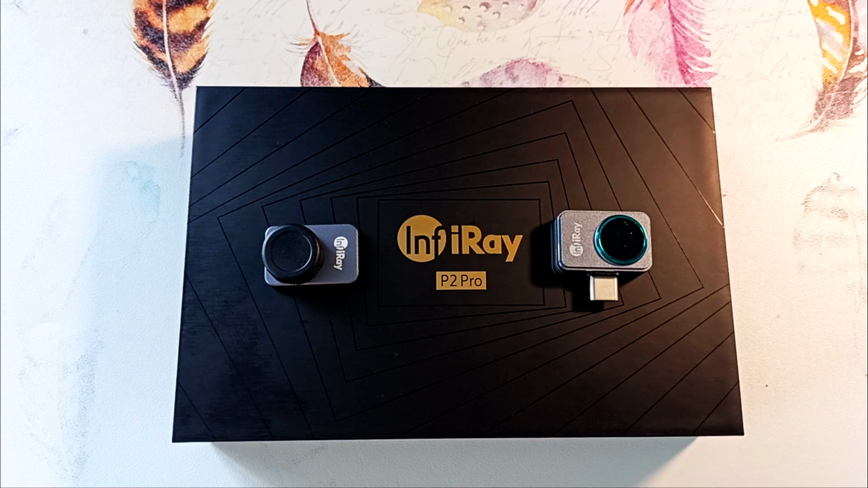In the video we will see how to use this thermal imager, and how it is useful both for an electrician and a home handyman, as well as for an ordinary person in everyday life.